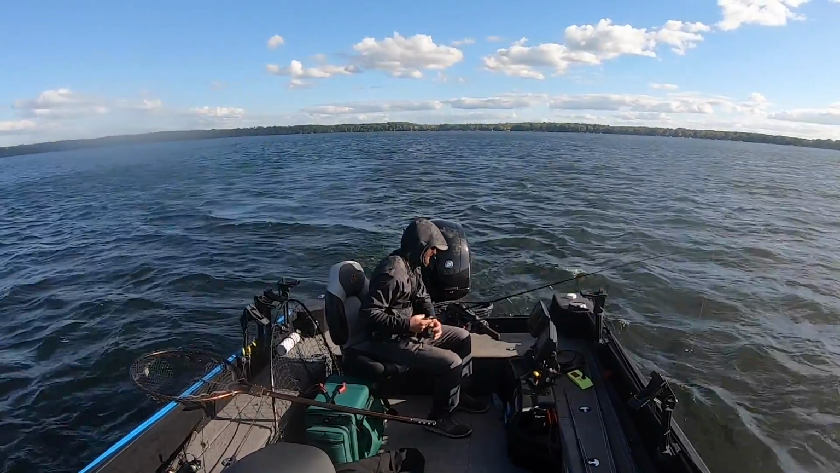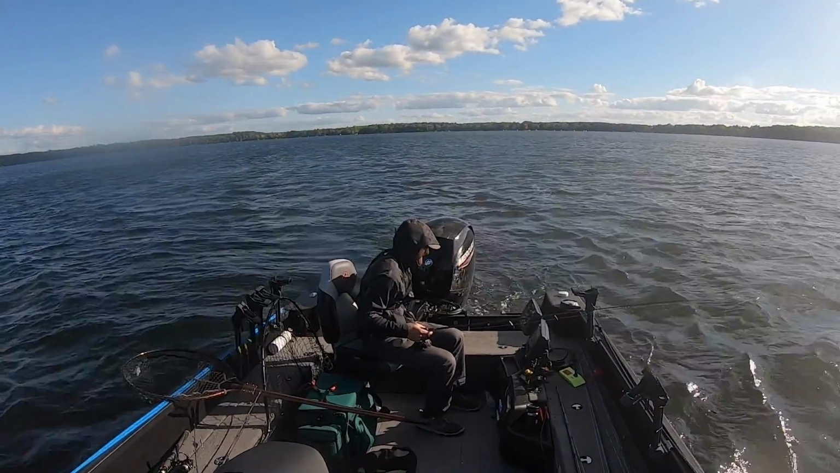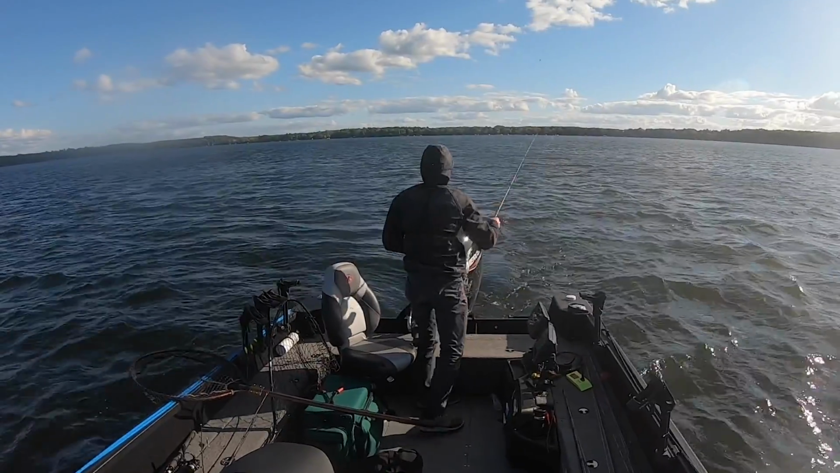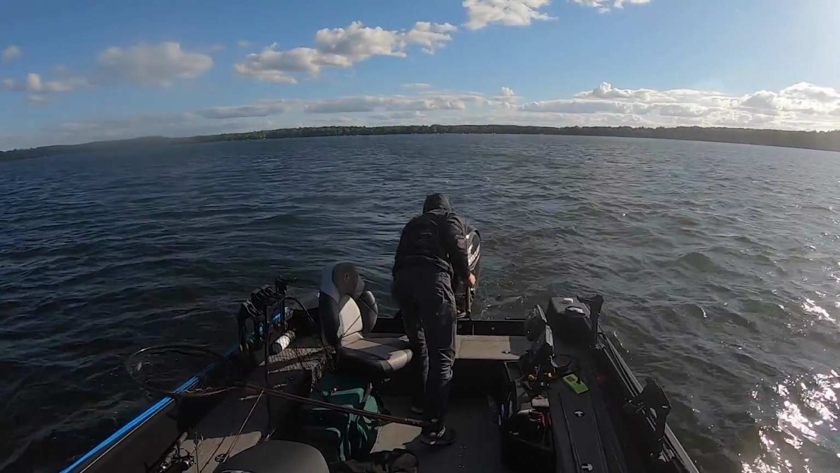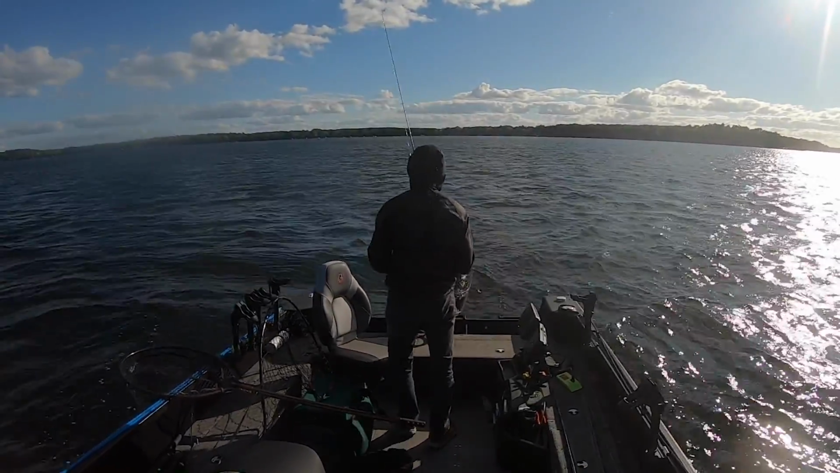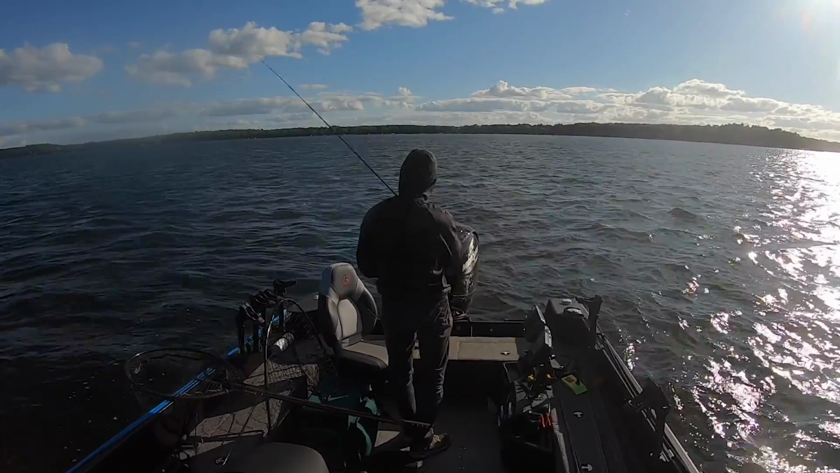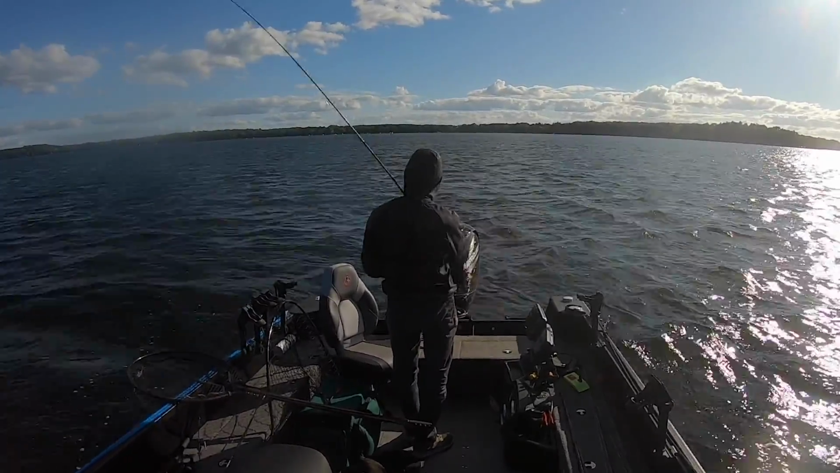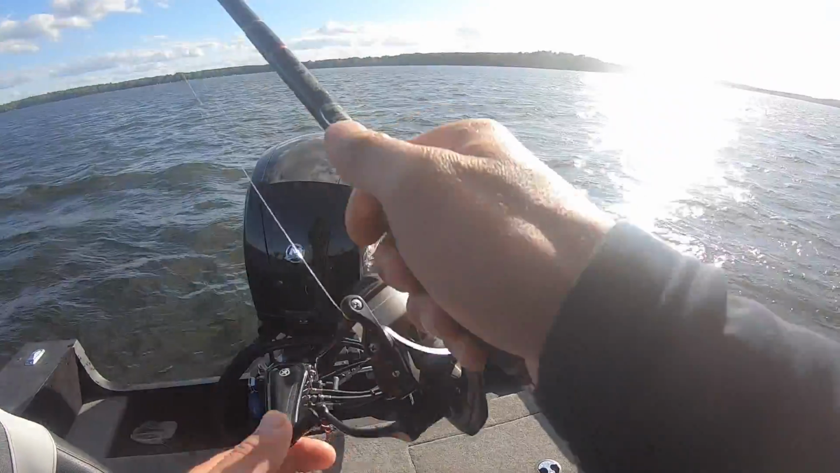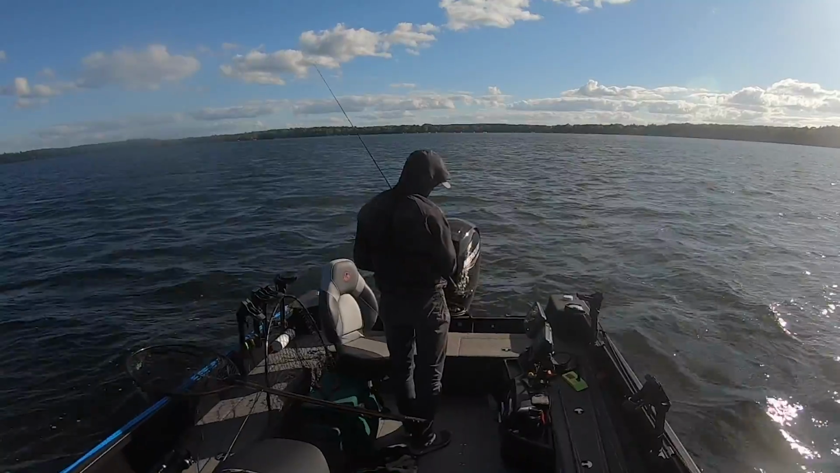Oh, walleyes, walleyes, walleyes on the graph. A lot of fish right there. It's looking convincing. I'm spot locked, pitching back. This is not going to take very long. Honestly, kind of surprised I don't already have one here. But they will bite.